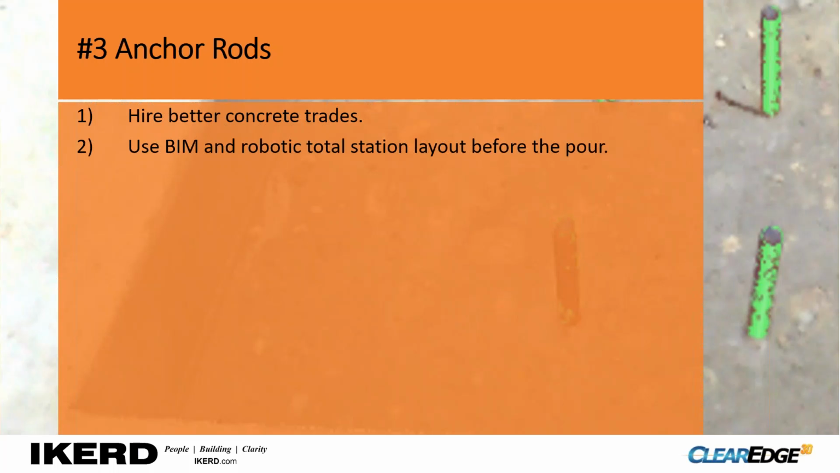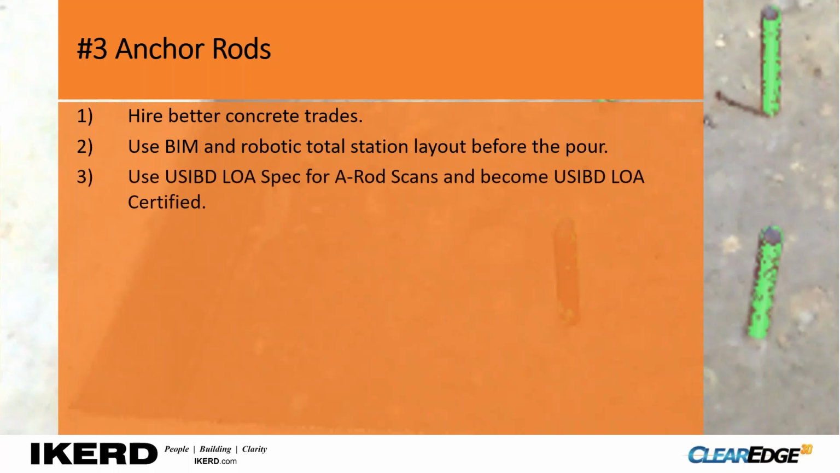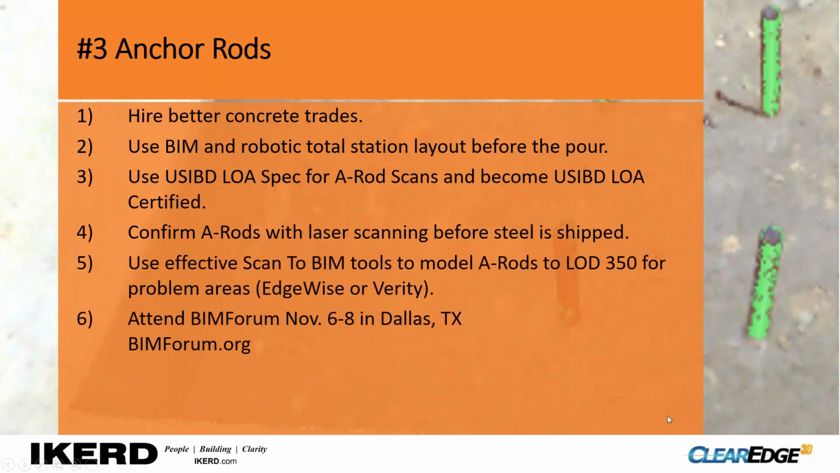Either insist that they use it or provide QA/QC with robotic total station layout before the pour. Kelly, this is synergistic to your example, find things before the pour. On our projects where we do anchor rod verification, validation, we will use the USIBD's level of accuracy specifications, and we have guidelines for what accuracies are required. It is notable that to get structural steel erection tolerances, you do need to scan at a fairly high level of accuracy. And you want to confirm the anchor rods with scanning before the steel is shipped, ideally.